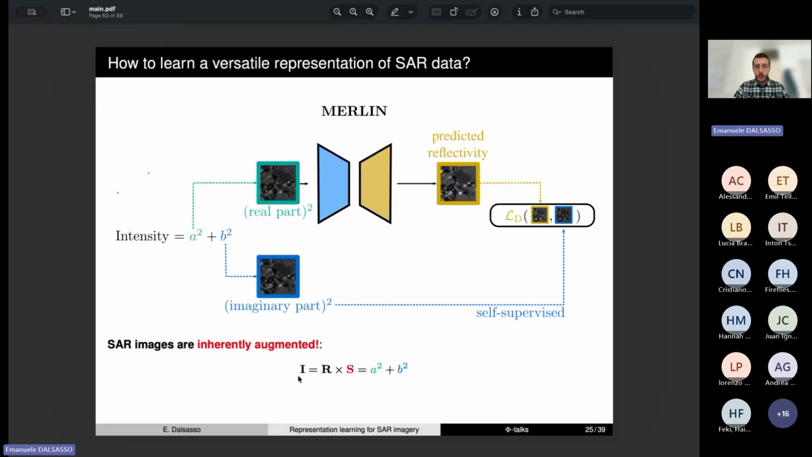Before I have said that, I mean, we can actually consider that the real SAR image is the underlying scene, so the reflectivity, and that is augmented by the presence of speckle that generates the intensity image. So we can see the real and imaginary part as two augmented views of the same scene.